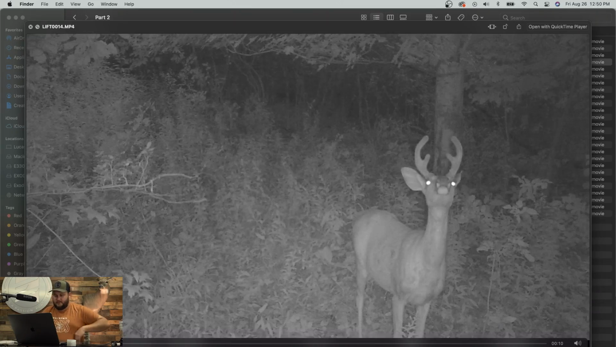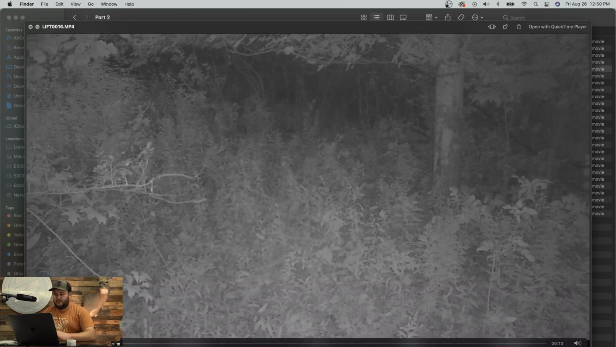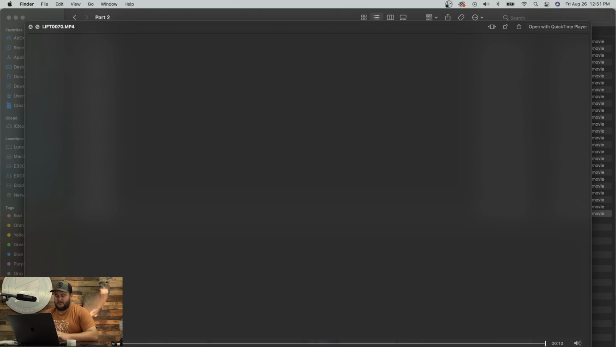Little buck. Little buck. And that's it. All right. Well, we got one buck that's bigger than a 4-point. Still pretty young deer. Still kind of hopeful for that spot. There's a refuge pretty close to there. So, I mean, come November, you never know what you're going to find there.